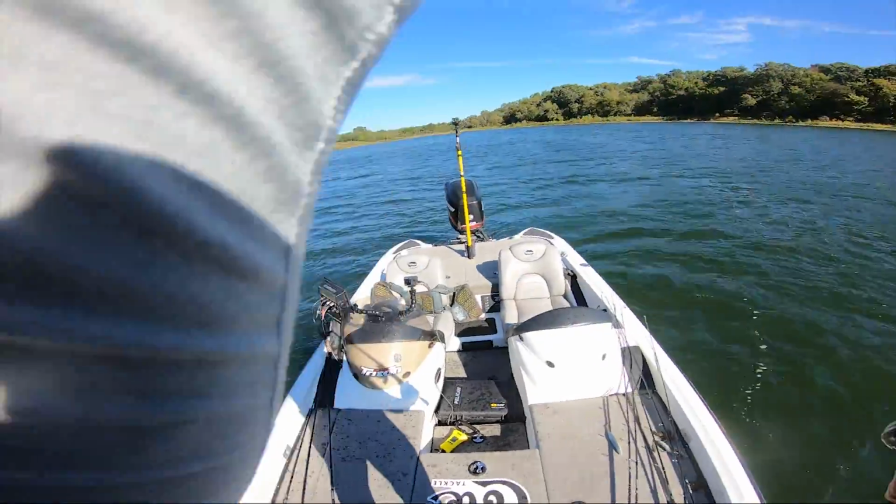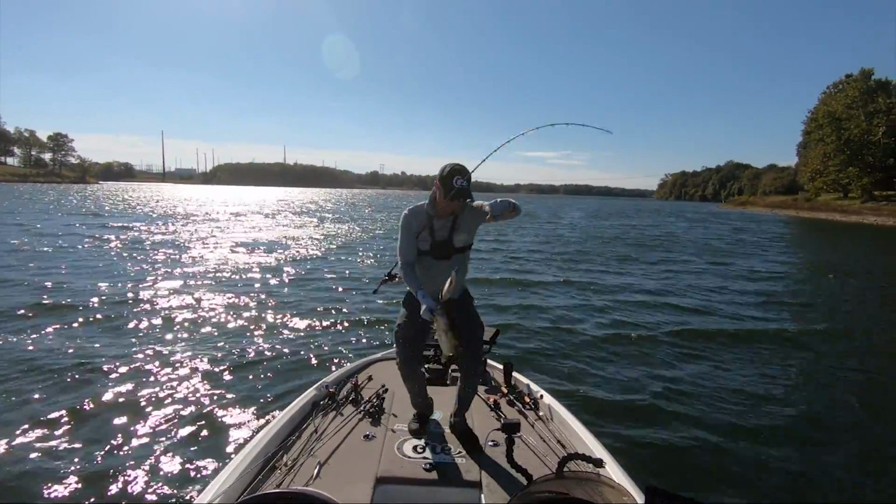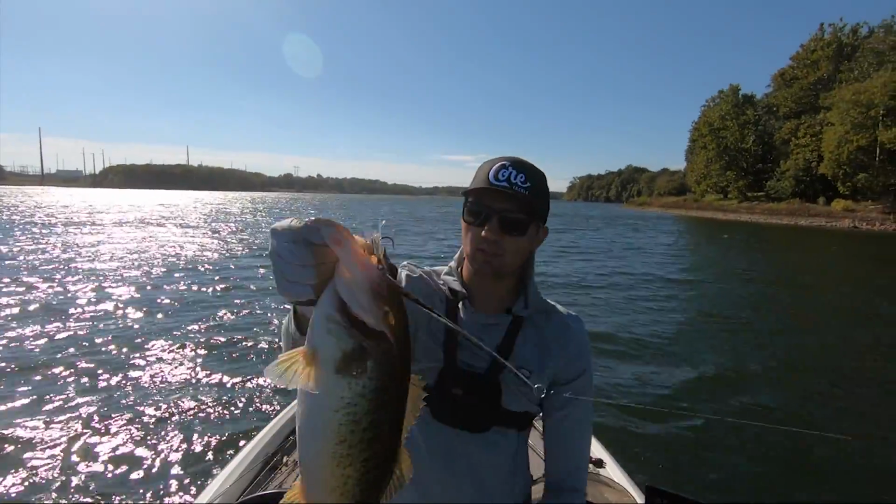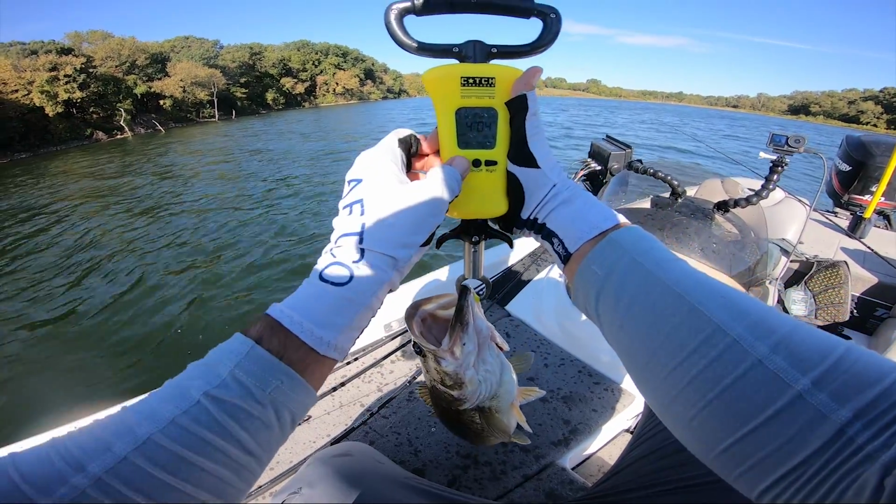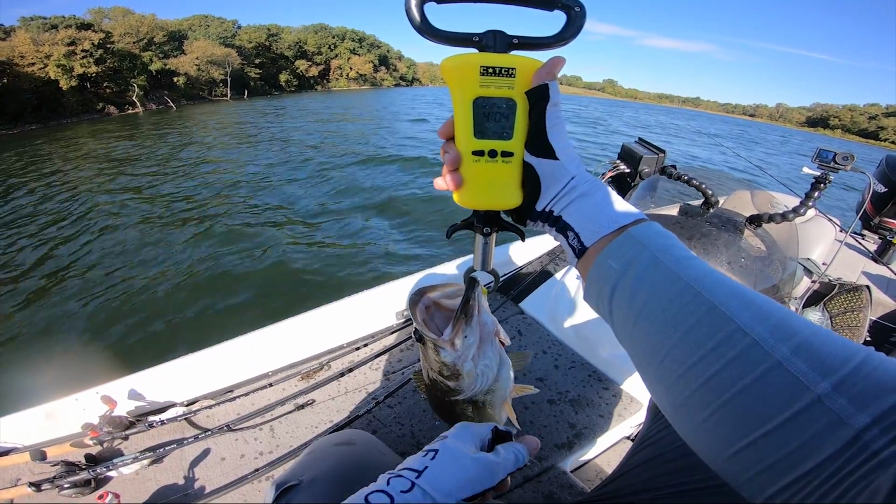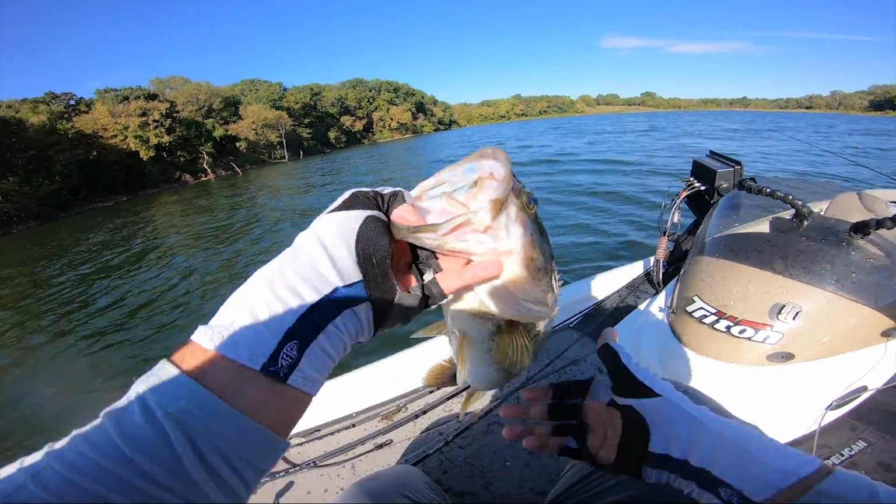This one's a little bit bigger, actually. Nice one. Solid fish right there. Solid 3.5 pounder on that big old spoon. Beauty. Biggest one yet. 4 pounds, 4 ounces. Culls out a 2 3/4 pounder to give us 17 pounds, 10 ounces.